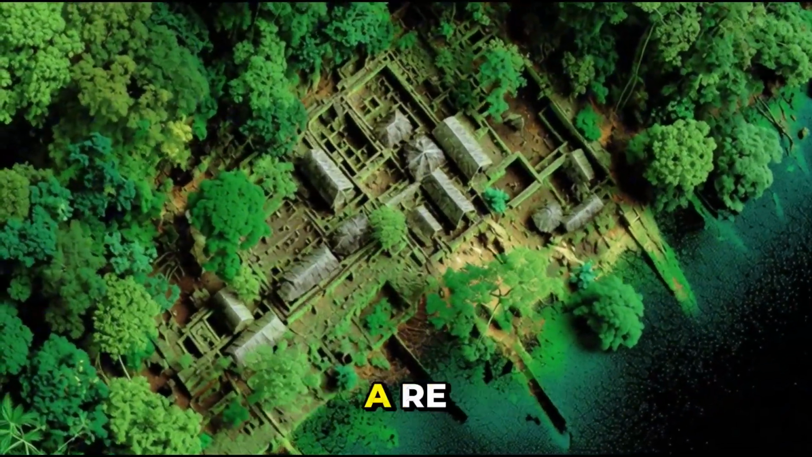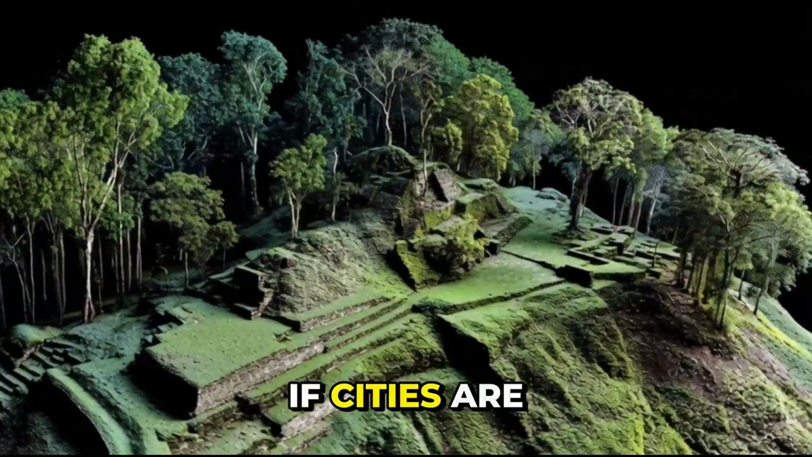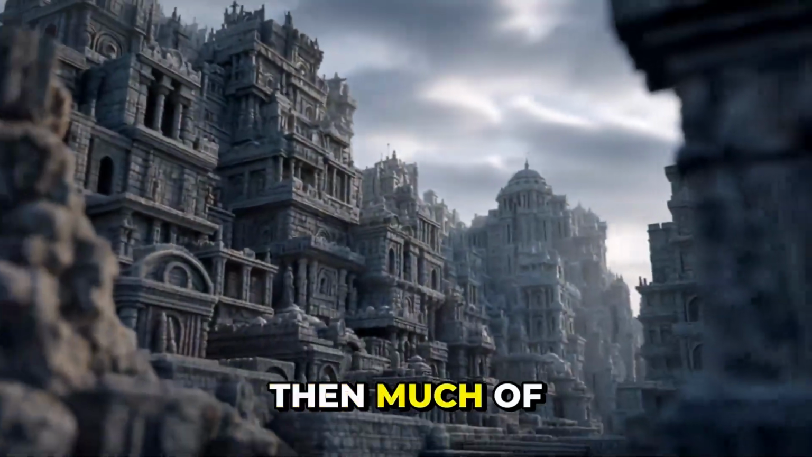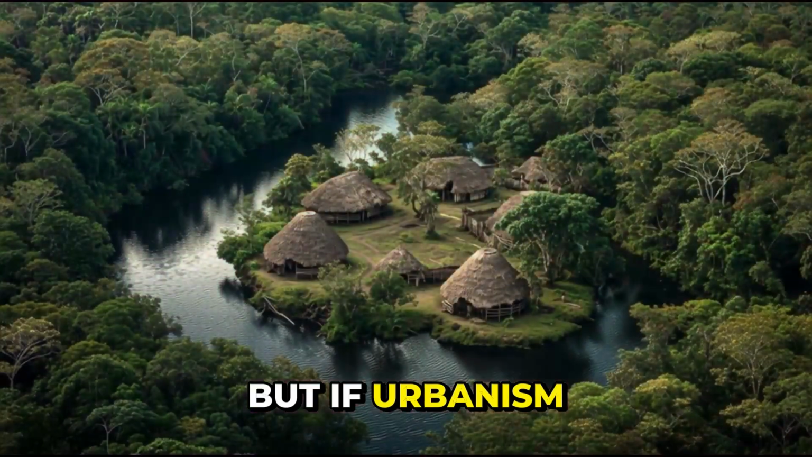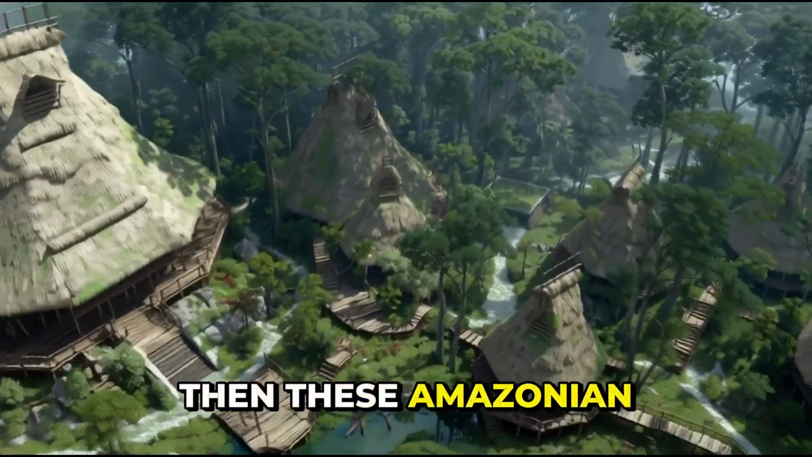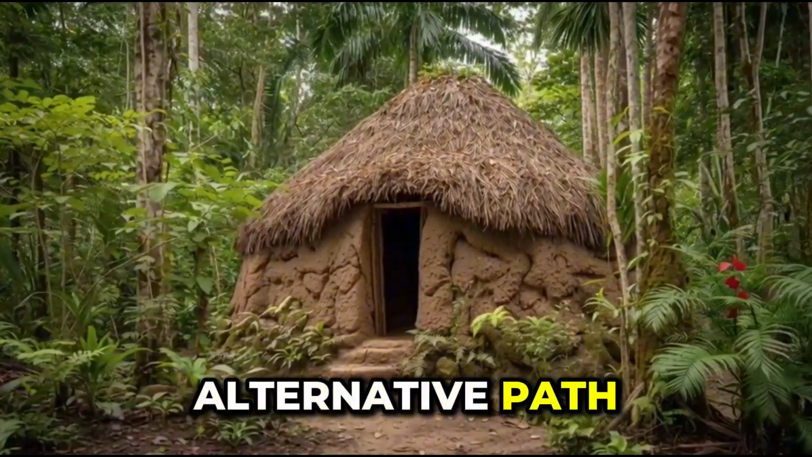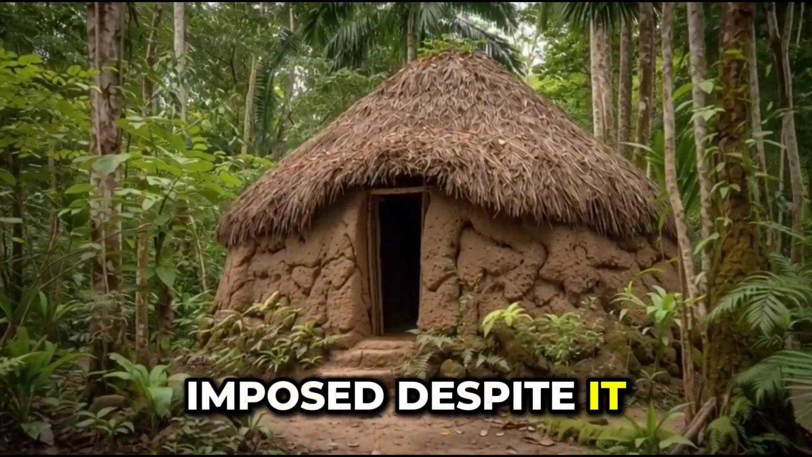It also invites a reevaluation of what urban really means. If cities are defined only by density and stone architecture, then much of human history falls outside the category. But if urbanism is understood as organized space, infrastructure, and social coordination, then these Amazonian settlements clearly qualify. They represent an alternative path, one shaped by ecology rather than imposed despite it.